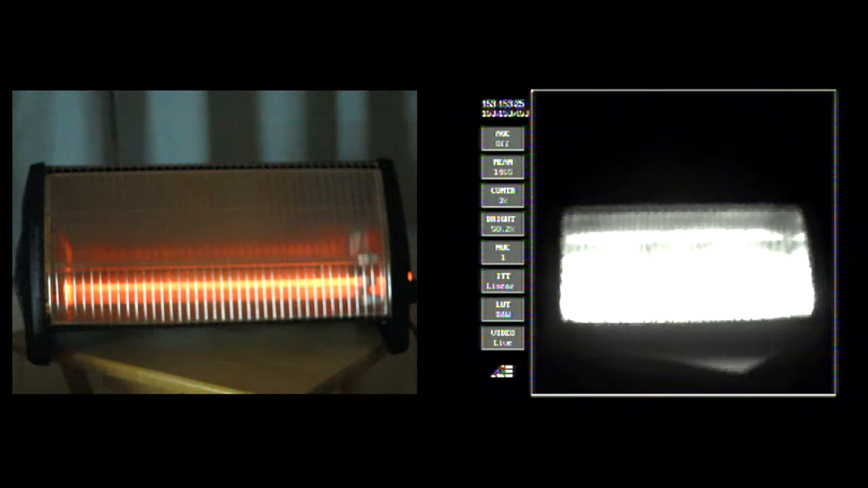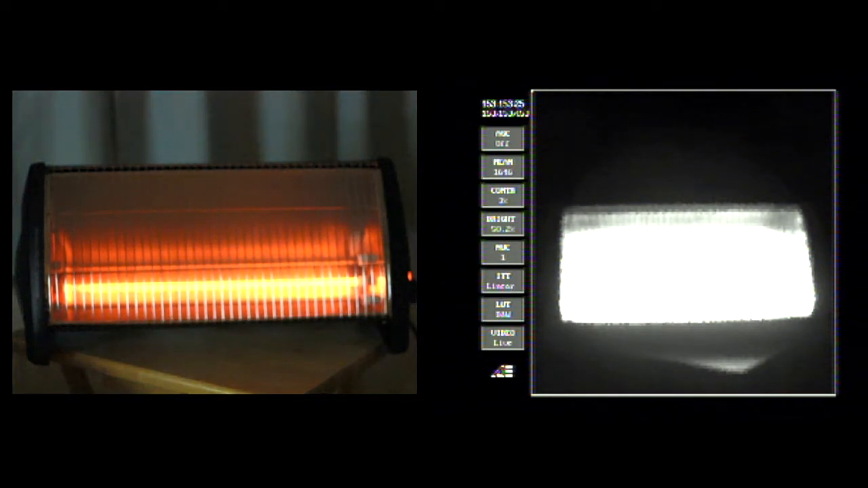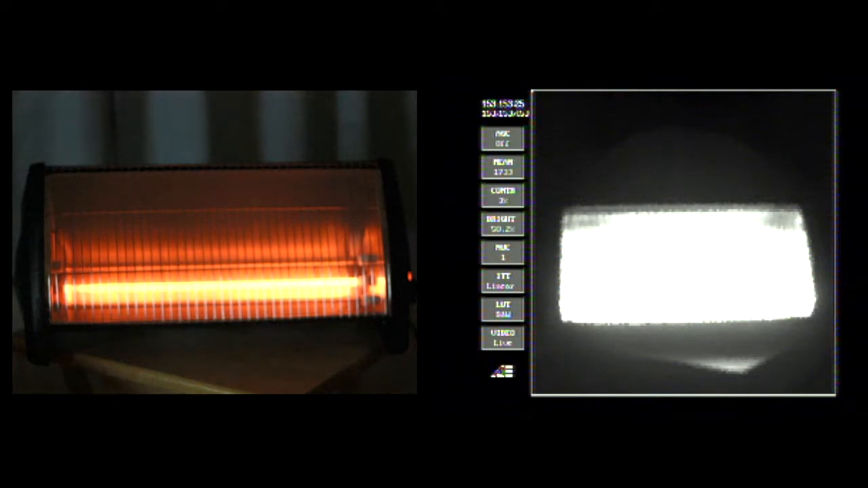This is because objects that are cooler radiate energy further into the infrared and further away from the red end of the rainbow. As the element gets hotter, it radiates energy at shorter and shorter wavelengths until we see the glow. It doesn't stop there, of course, and the glow becomes orange, and finally, if the element gets hot enough, it becomes yellow.